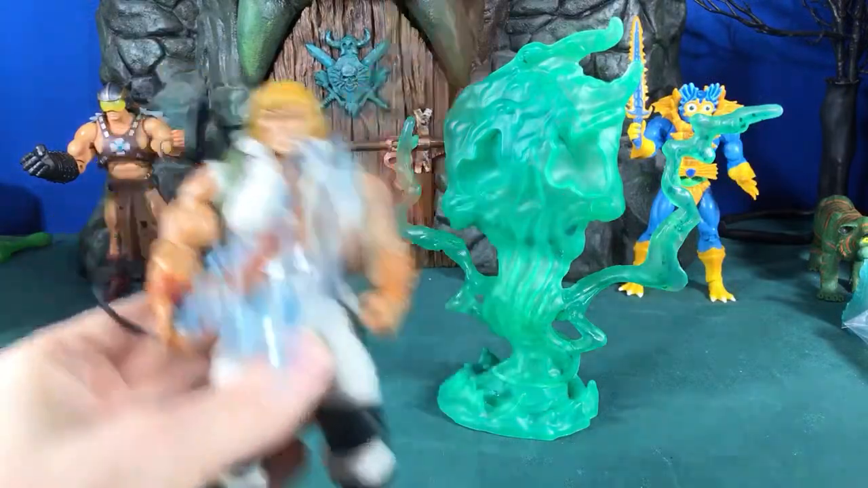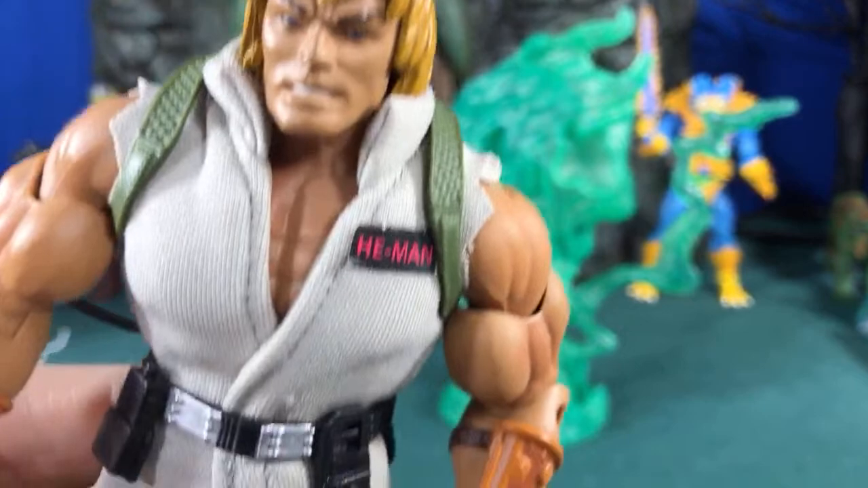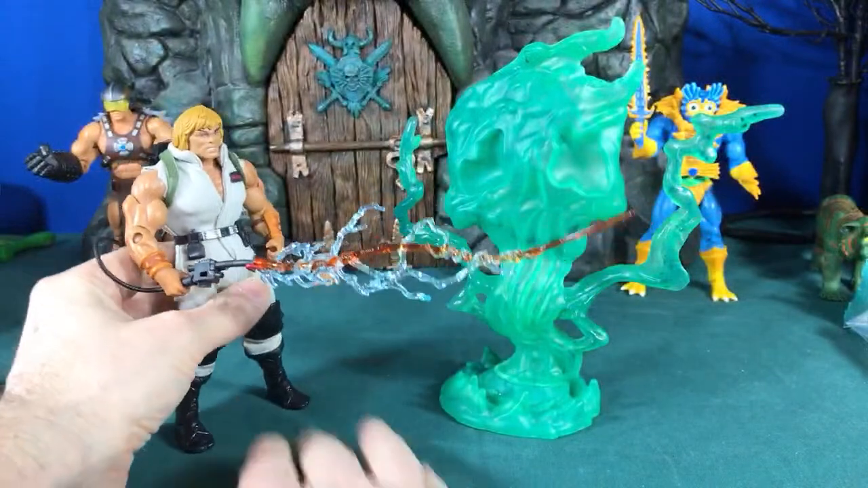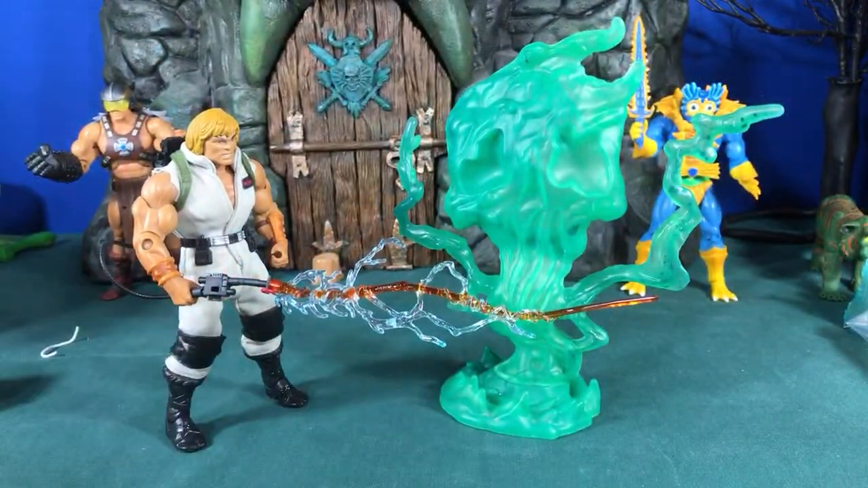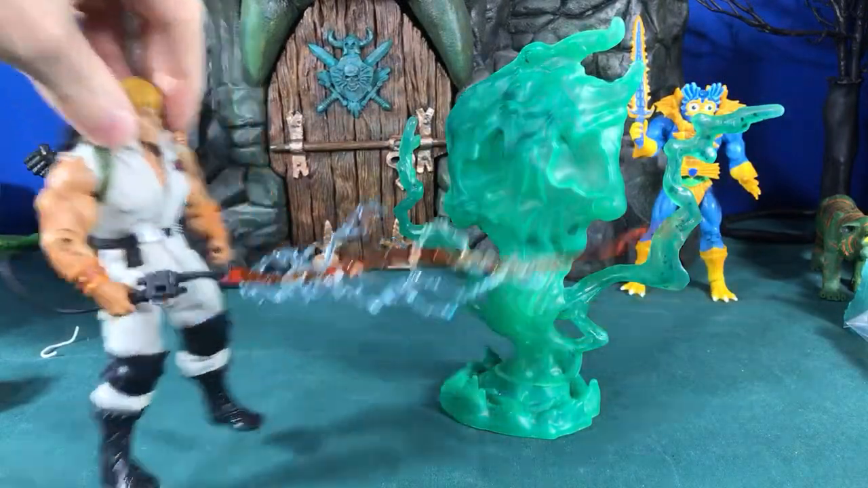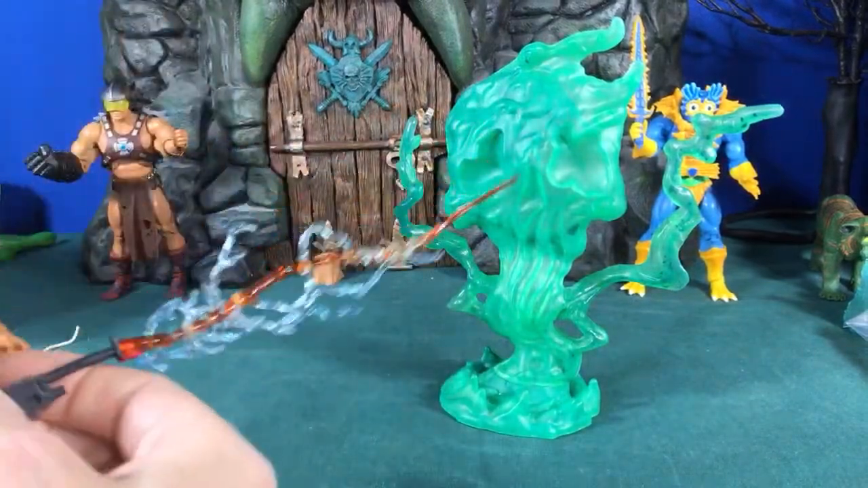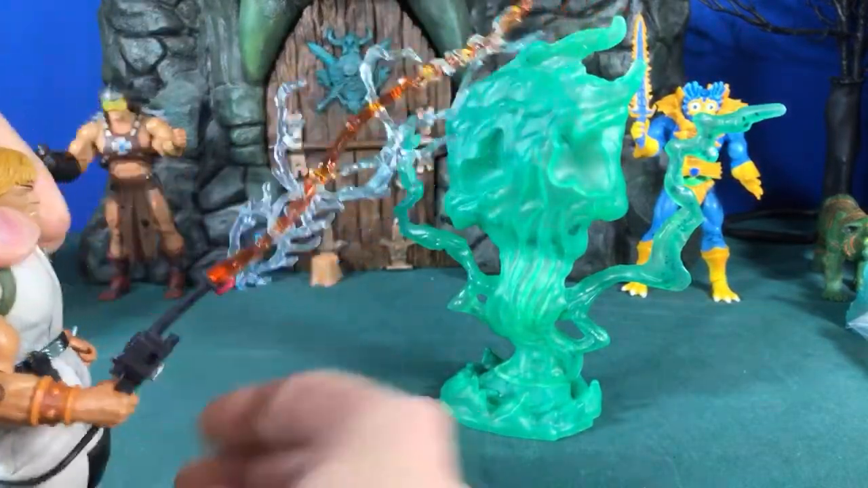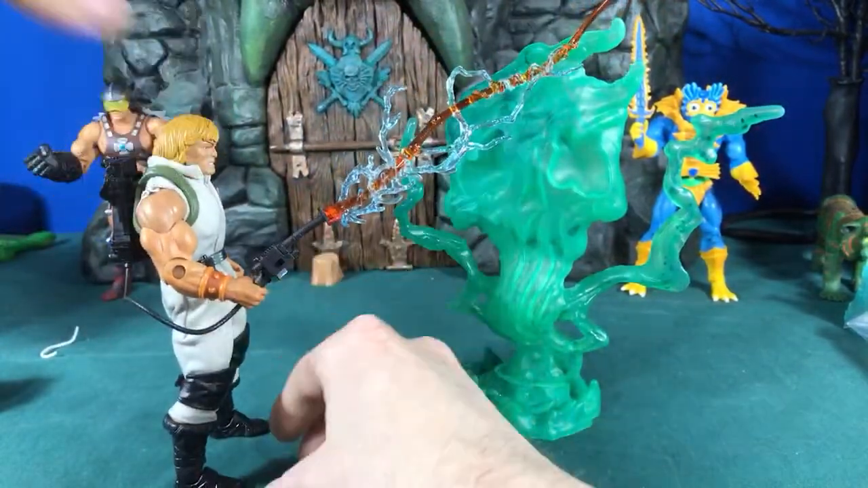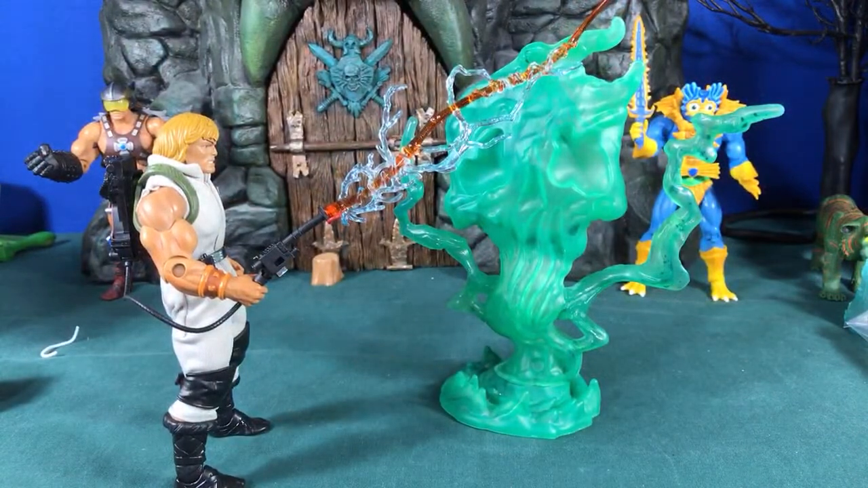So, as you can see, I have my Ghostbusters He-Man. Even a little thing from it says He-Man. I figured he'd be a fun one to use for this experiment. He's got his proton pack. I actually made him for Tila too. I have a whole entire video that shows all my cool He-Man Ghostbusters. I actually have 4 sets to use, so they can take the place of all the four Ghostbusters. All right, so the experiment is, can a thermal camera see a ghost?